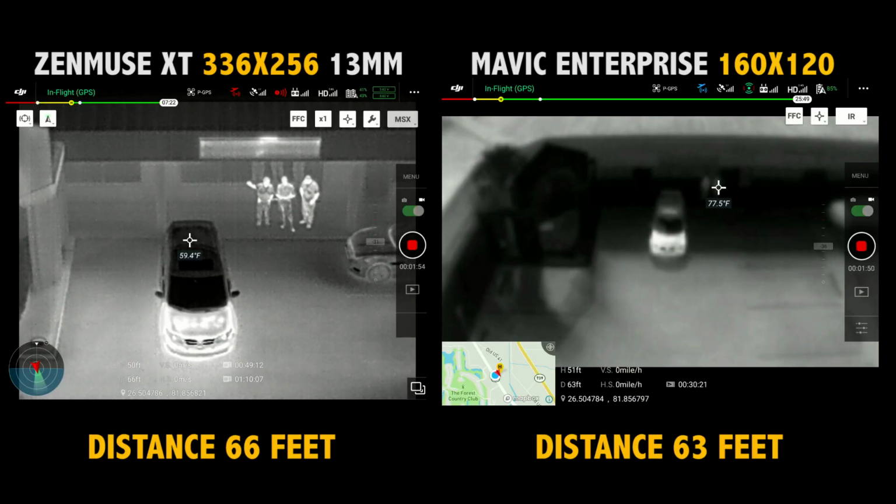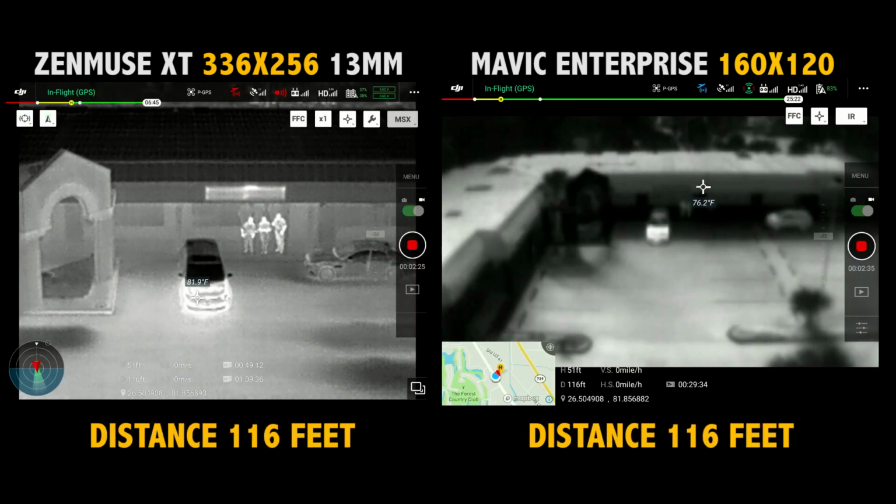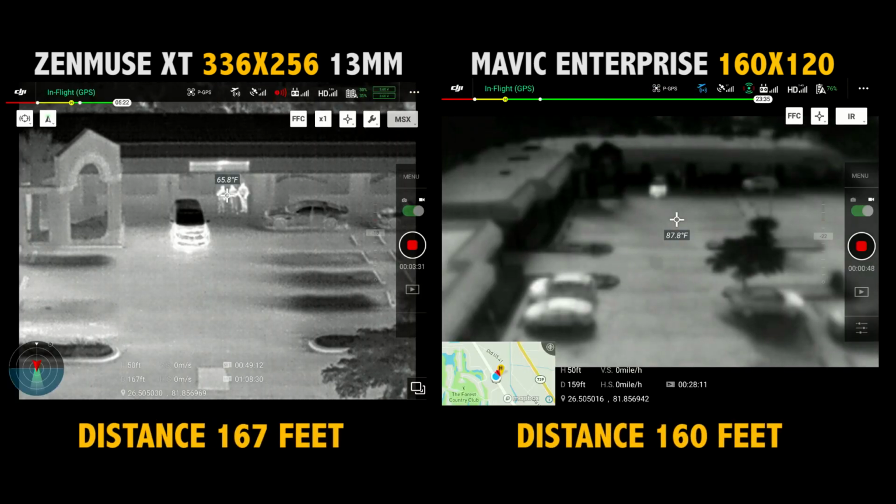Here's both cameras at 65 feet away. Here's both cameras at 110 feet away. Here's both cameras at 160 feet away.